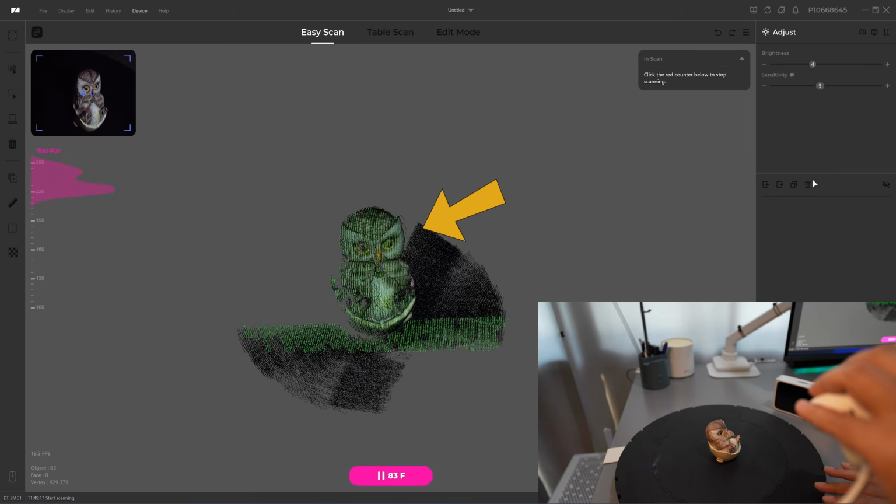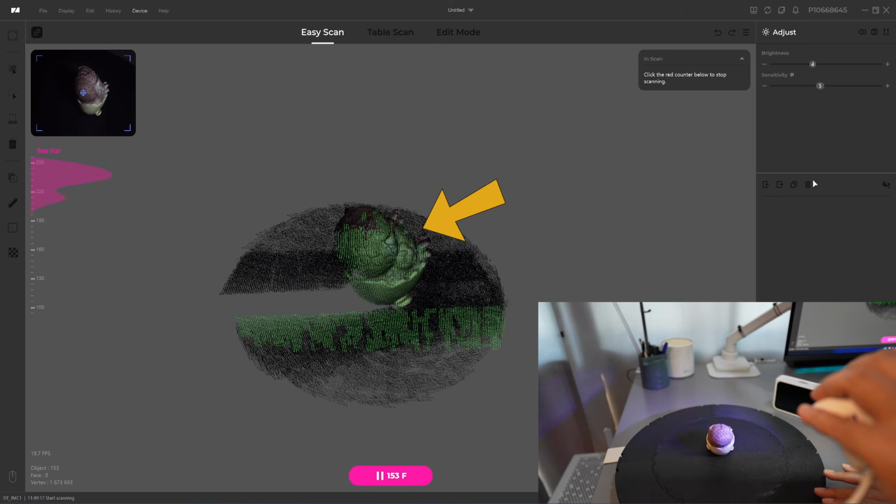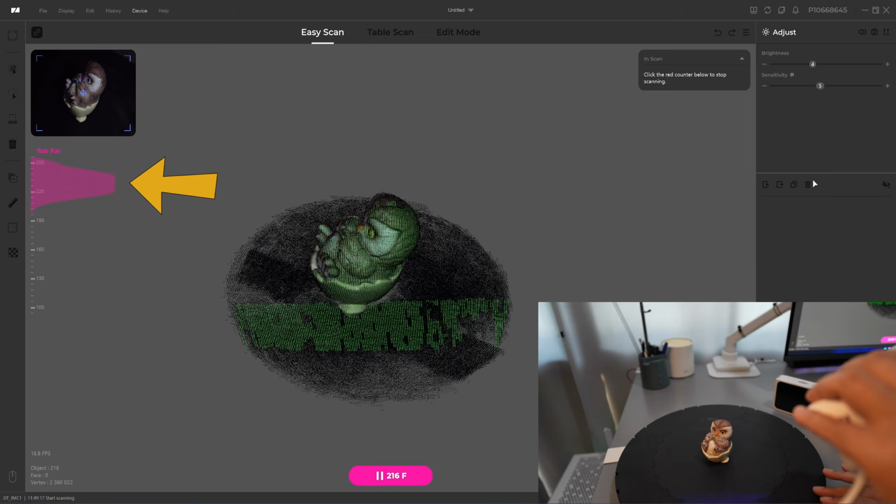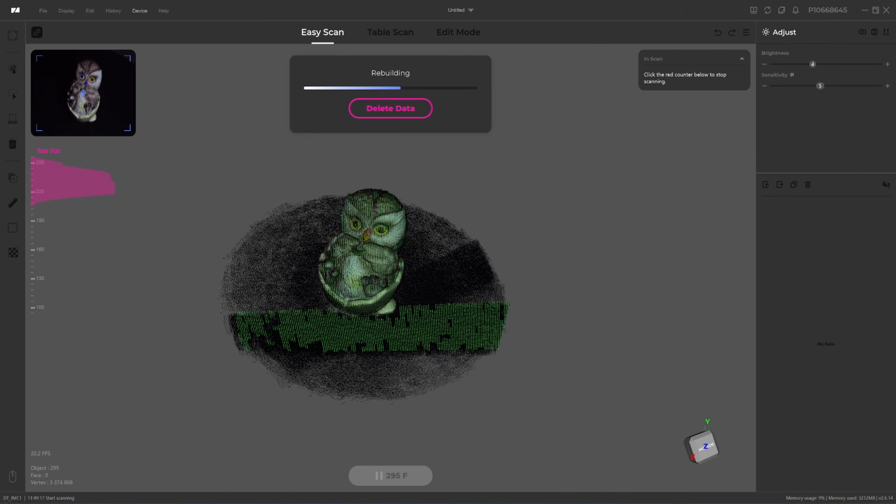The preview screen highlights the surface in green, showing what's being recorded, but the range indicator on the left still incorrectly reports that the scanner is too far. I press the spacebar again to complete the scan. I have been waiting for over 2 minutes and the software is stuck in the rebuilding process.